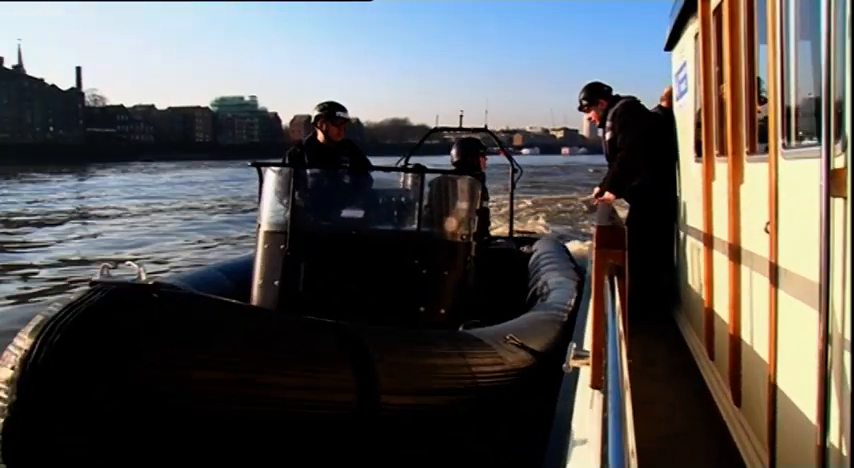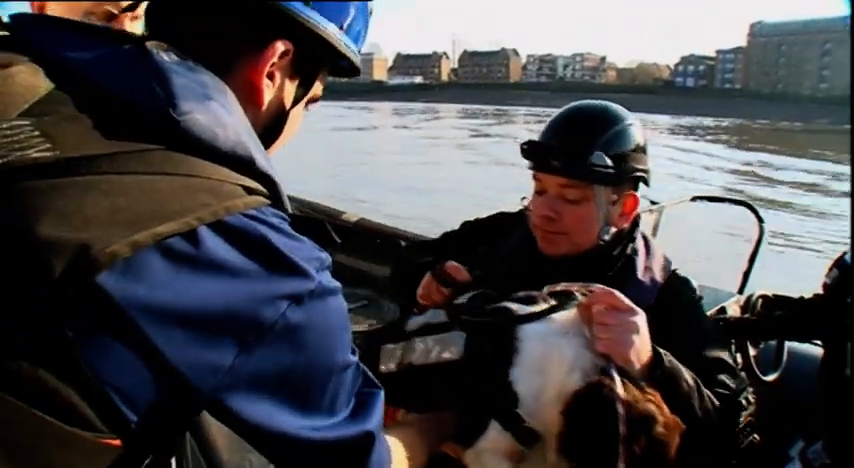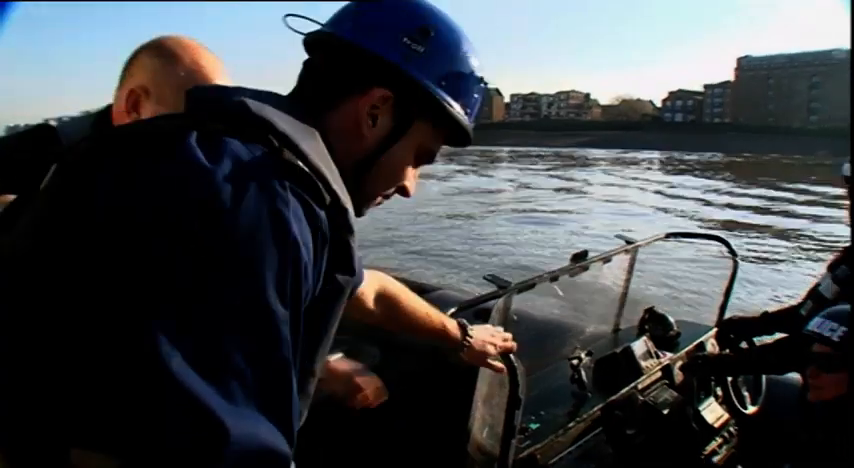Once the instructors were happy that he was OK and confident on the bigger boat, then he was transferred to the smaller boat, which I must admit I'd never been on before, so it's a new experience for me. Your dog? My dog. Step straight on, hands into the boat. You're on. Right, put your feet